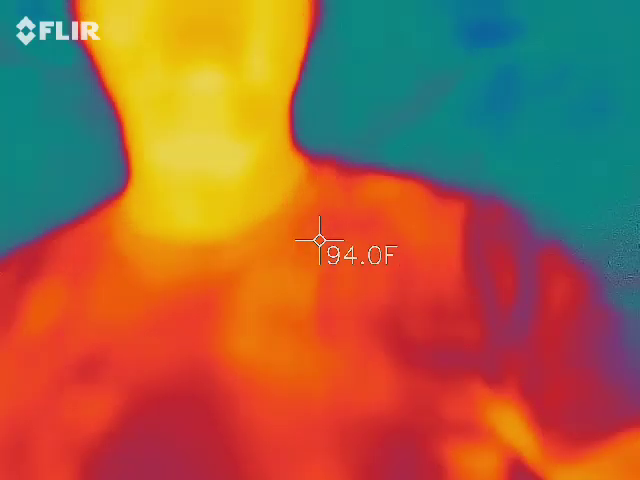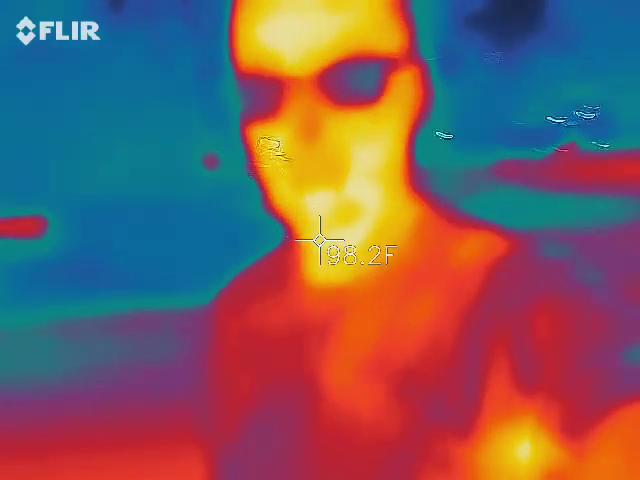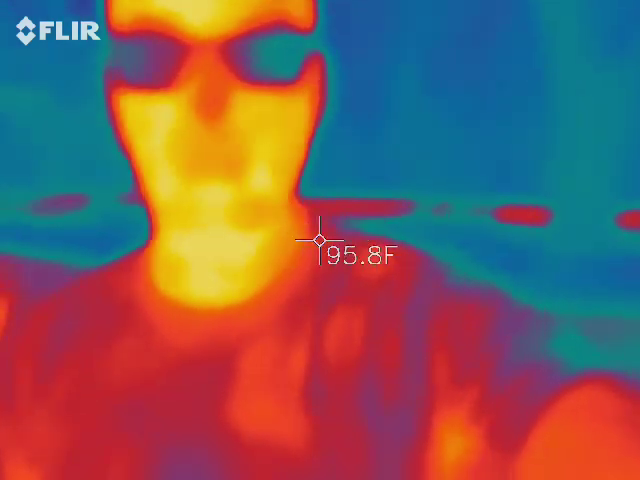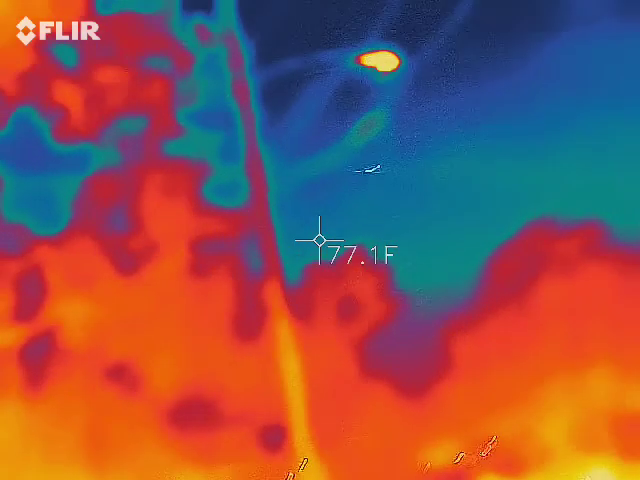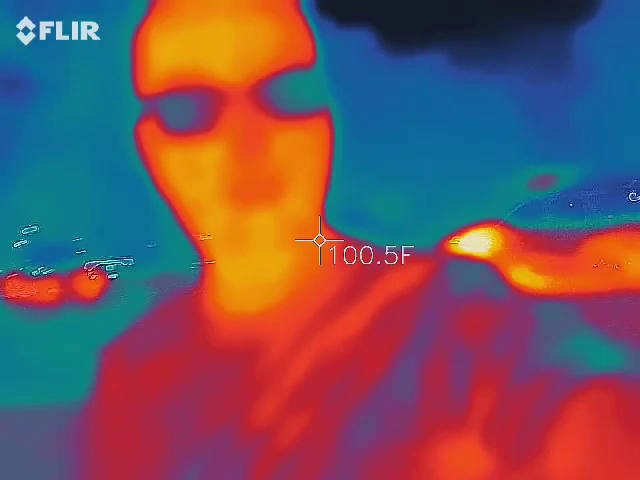Can everybody see me on the screen? Oh, yeah. Okay, so I'm an orange cube, right? Everything behind me is blue, or black. So if you take me out of the picture, it's going to fluctuate. It's going to turn the trees up there orange, blue, and all kinds of different colors. You guys see how that works? If you put me back in, it's going to fluctuate based on whatever's inside the screen. What we're looking for here, I have it set to white hot, black cold.